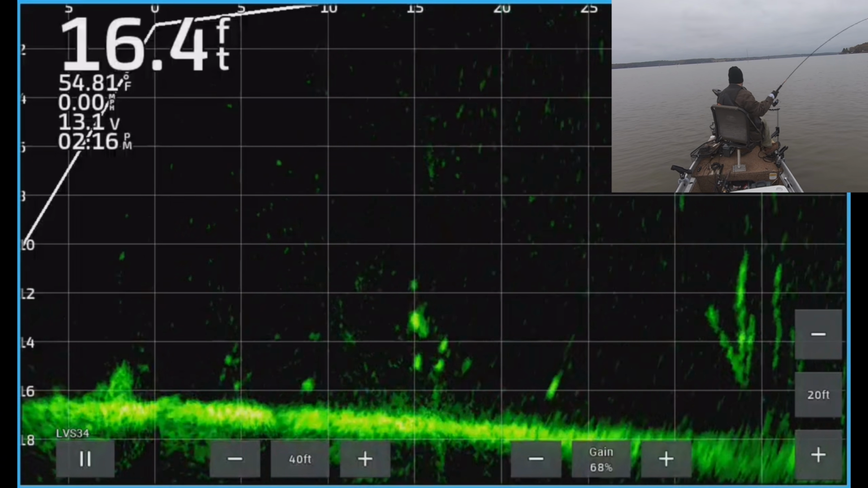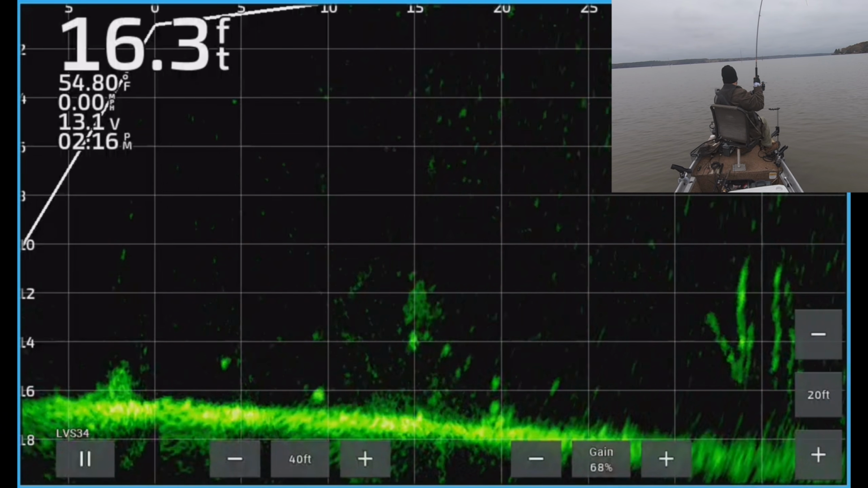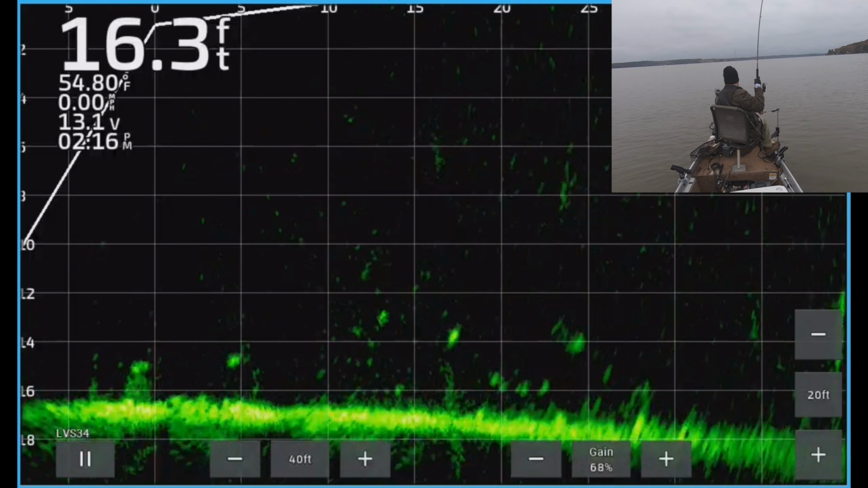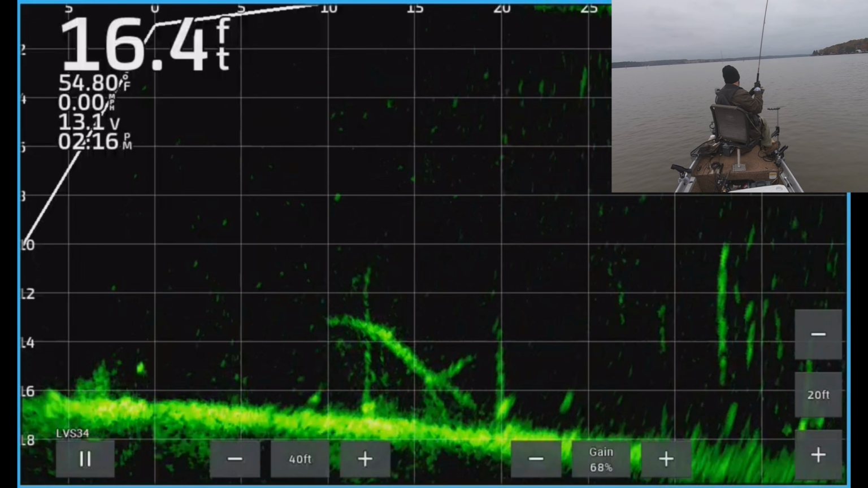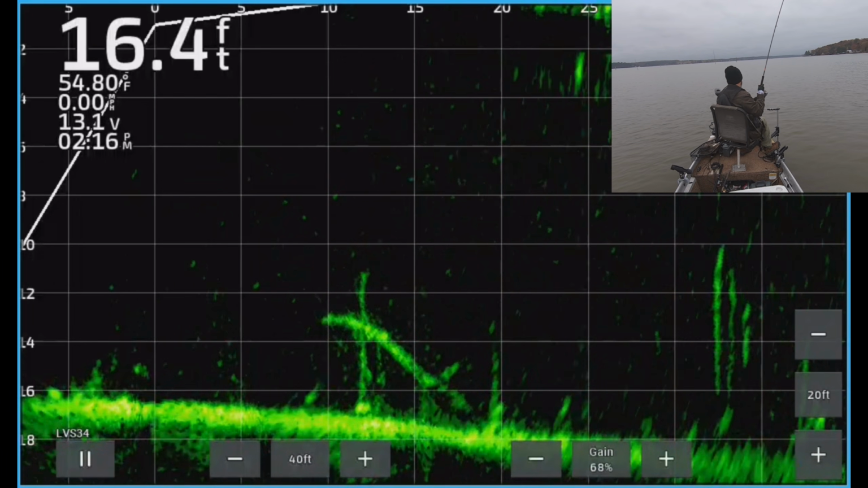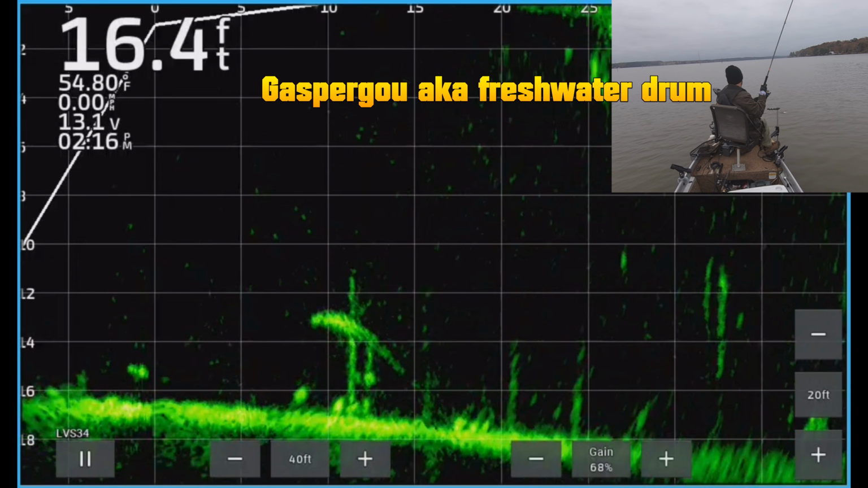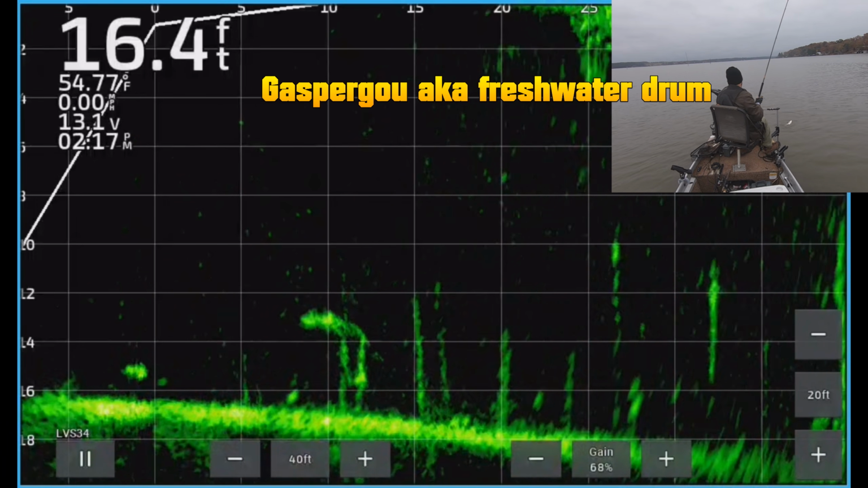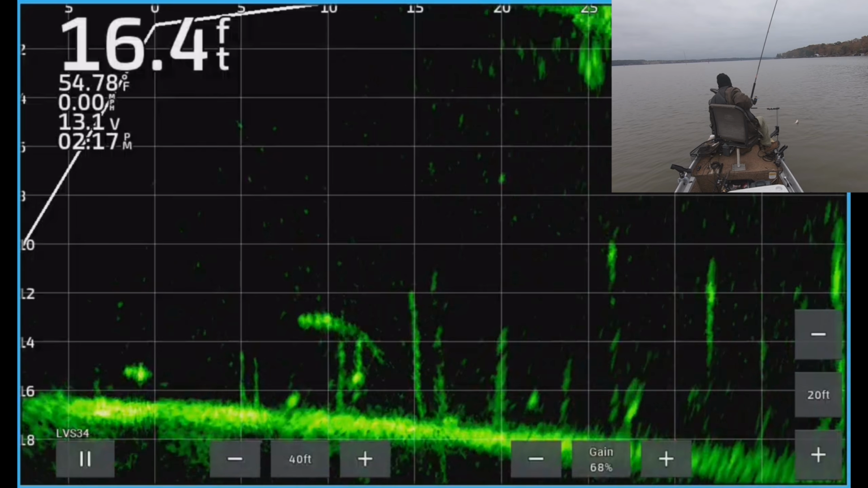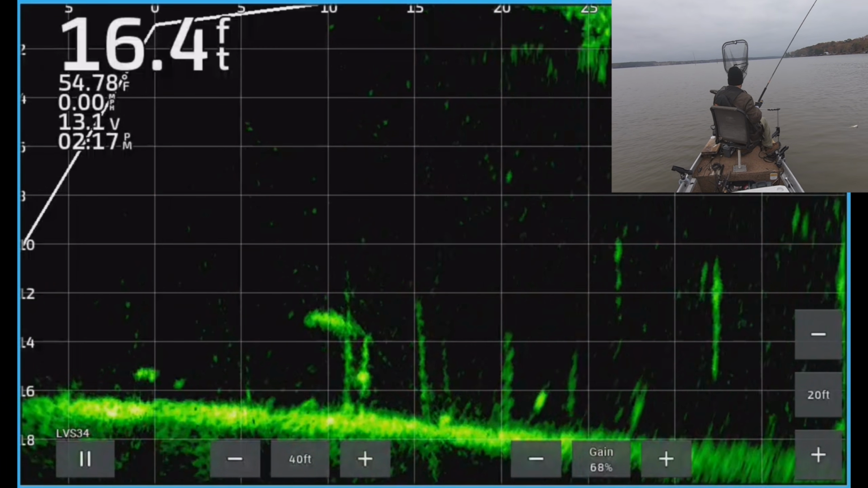Here it comes. I remember this. This was the start of. Look at how hard that thing's fighting. That's not a crappie. It kind of got itself tangled on that log, but it untangled, thank goodness. But it's a gaspergoo or freshwater drum, whatever you want to call it. It's the same fish, and I don't like to eat them. Now, some folks do, but I'm just not a fan.